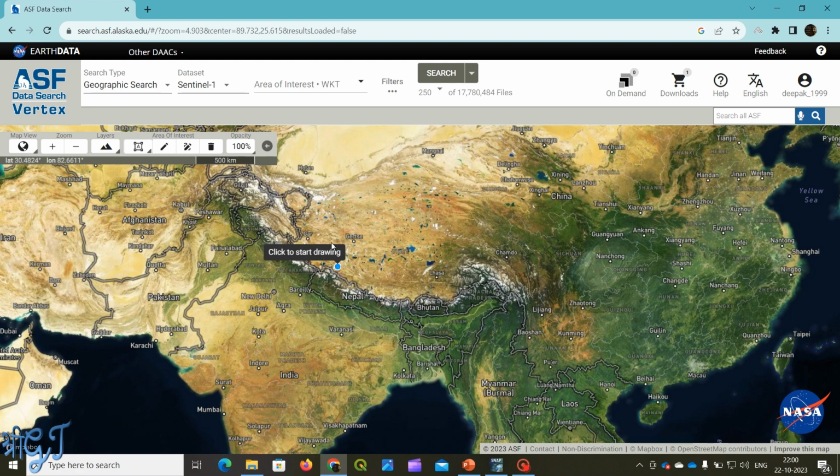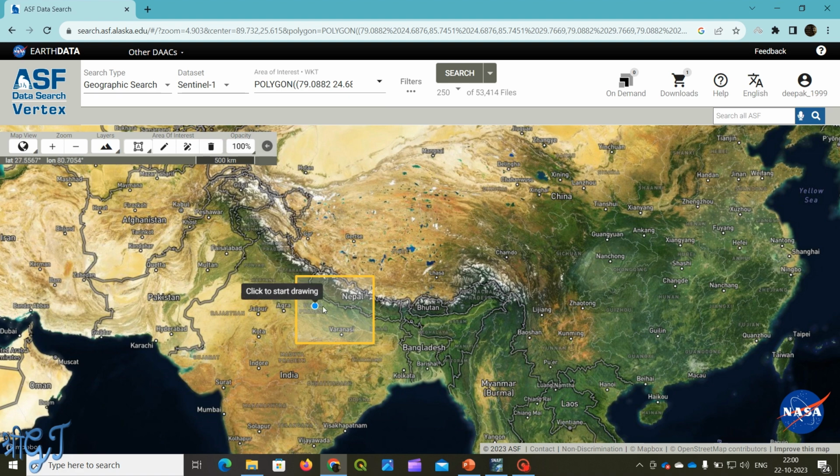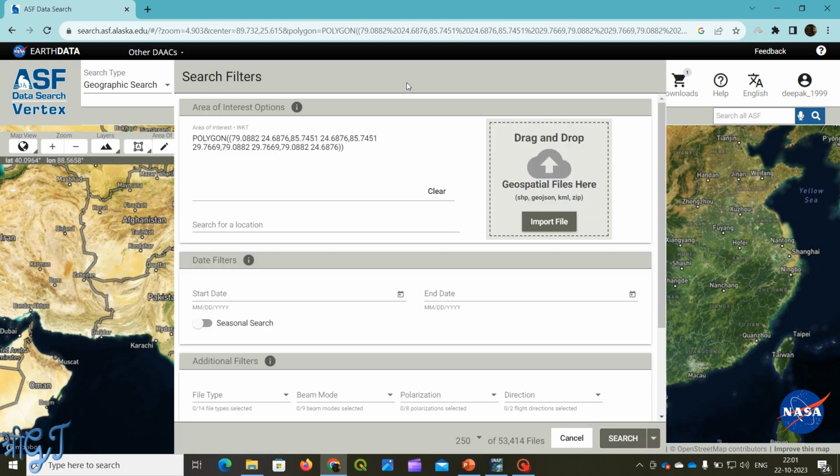To download data, we have to set search parameters like search type. We have to select geographic search. In dataset, we have to select Sentinel 1, and area of interest. Area of interest we can draw with this geometry draw. Select box draw. Left click, we will draw a box, and then again click left. In this way we have selected our area of interest, and then click on filter.